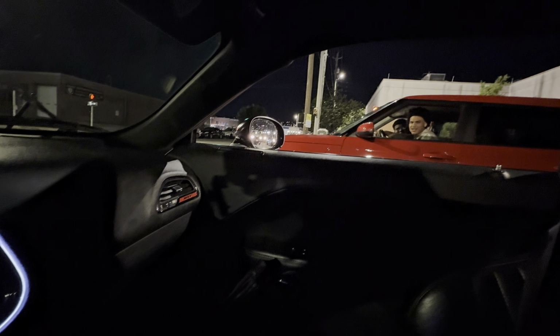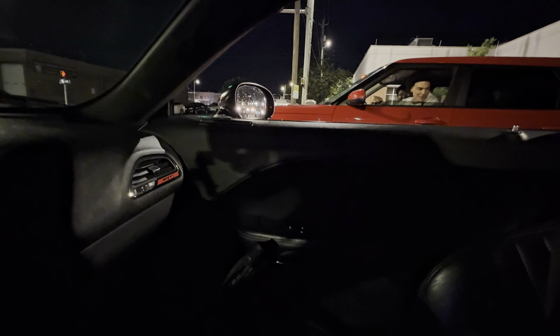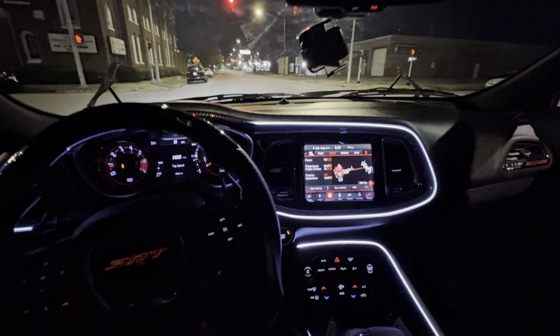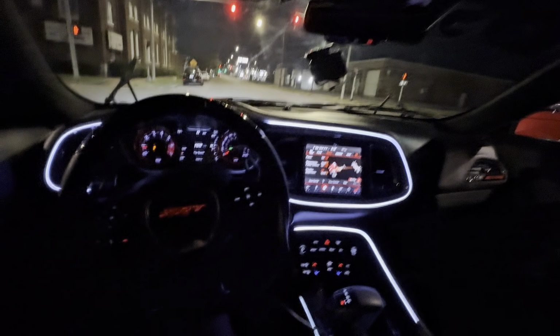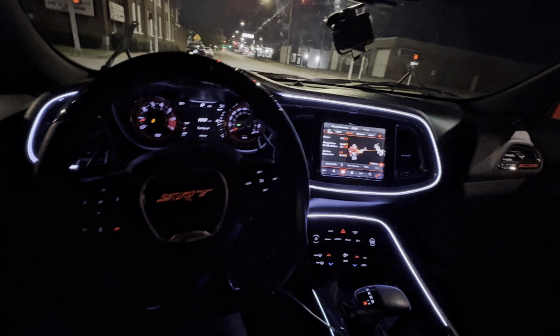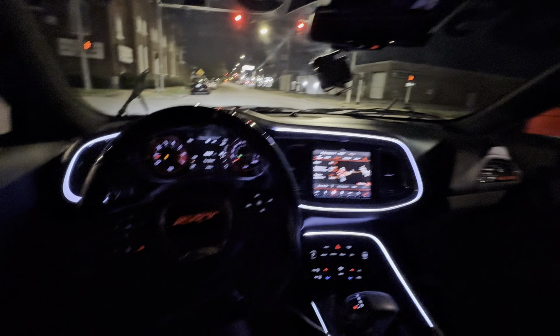My tire, like my wire showing. If I had tires, I would have slid on everything. I'm weak as hell. Oh my God, what?